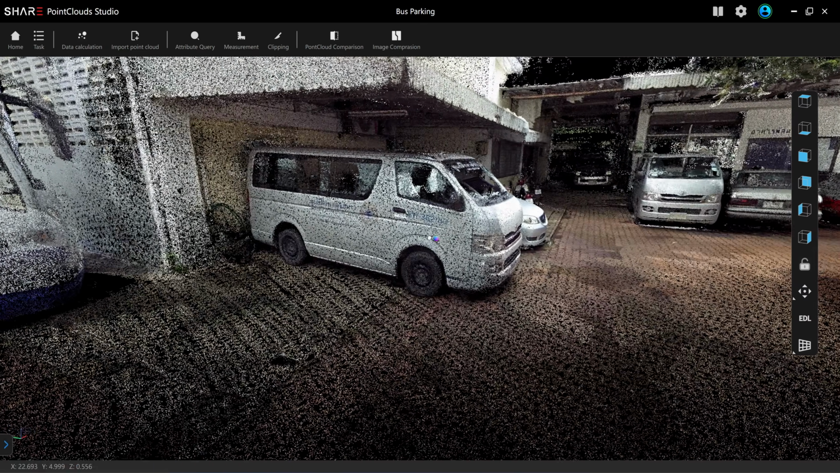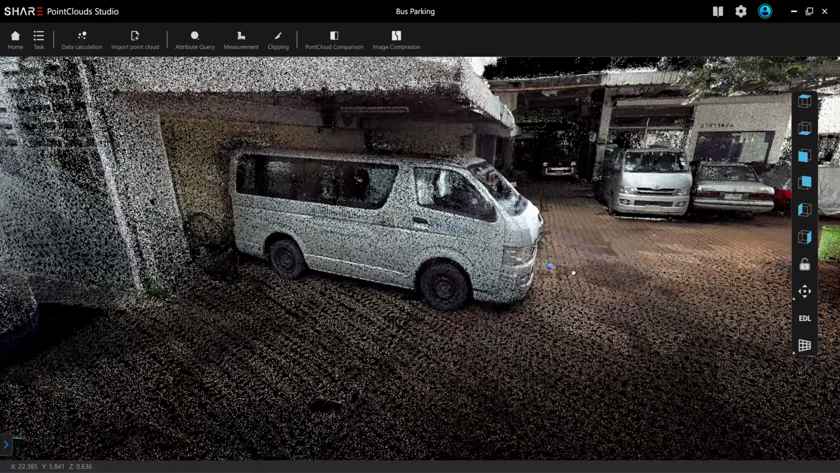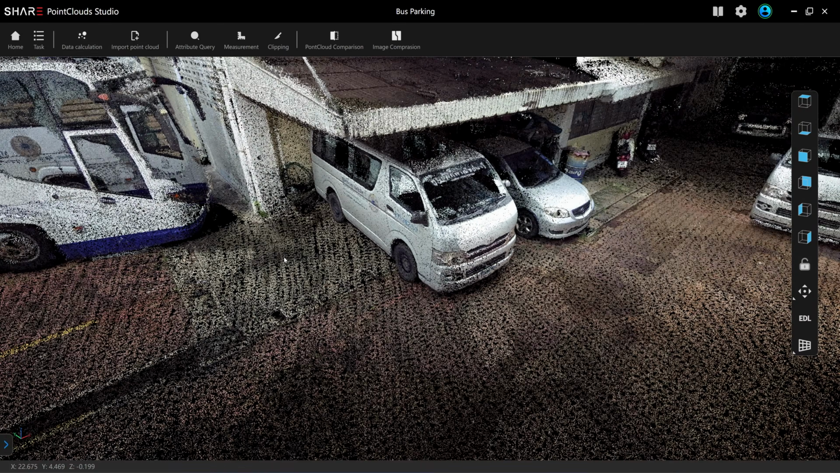And the camera is only 2.3 megapixels. And you can look at the detail of the color. It's very good. I walked past this point just a few seconds.